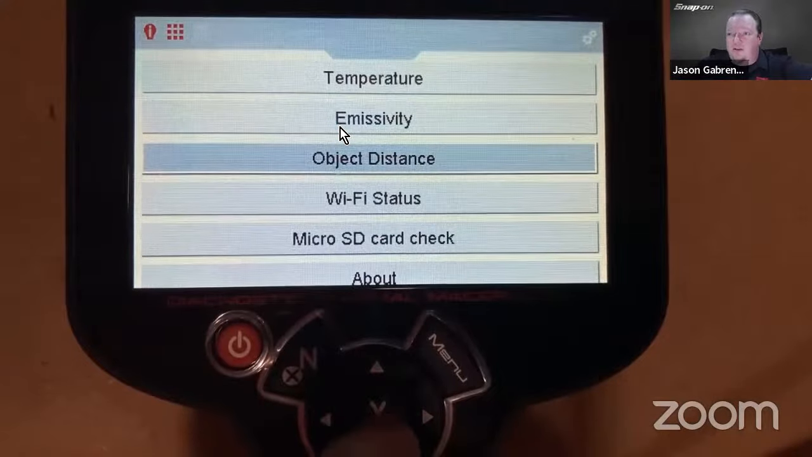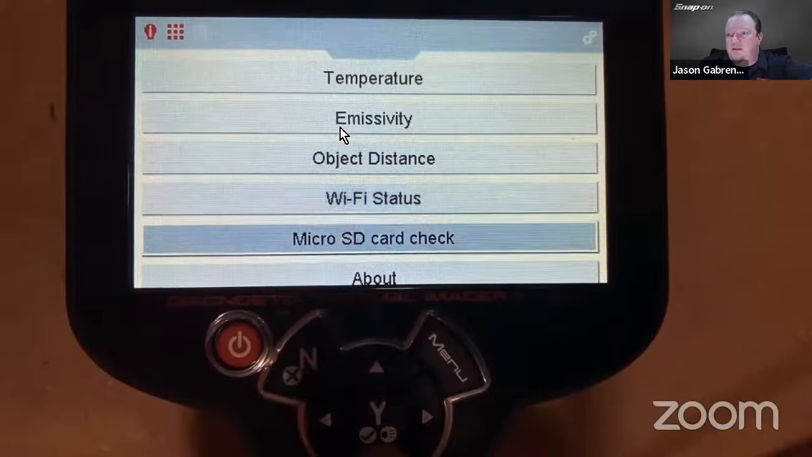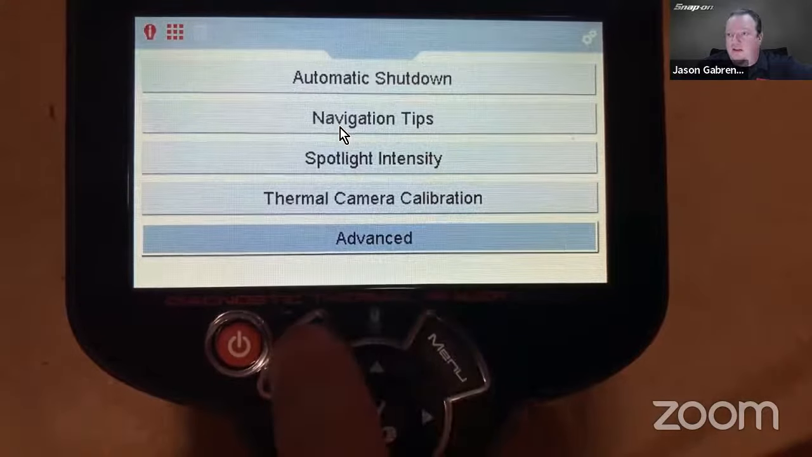Object distance, whether it's near or far you're trying to measure, so it can actually see it further away. Test the Wi-Fi status, check your micro SD card in case there's a problem with it, and then any of the about information there. Exit out of that.